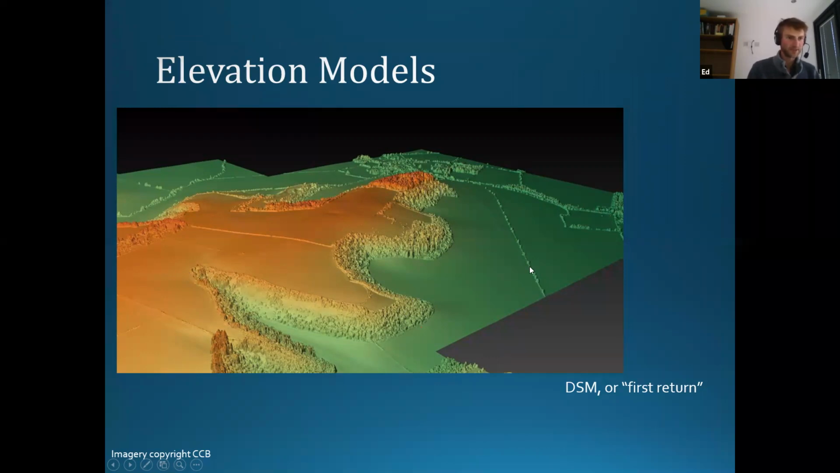You can see we've got sort of hedge line along here with some bigger outgrown trees in it as well. There'll be buildings showing up in this as well. There's a little village down here which will have buildings showing up. So that's our DSM, our digital surface model. But again, not very useful for us as archaeologists because we want to see what's underneath that tree canopy, don't we?